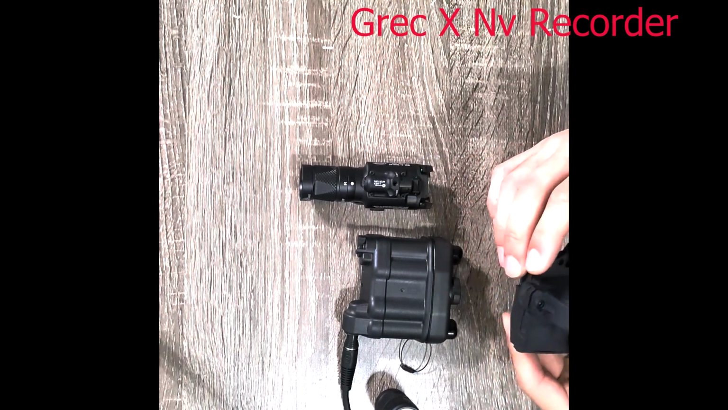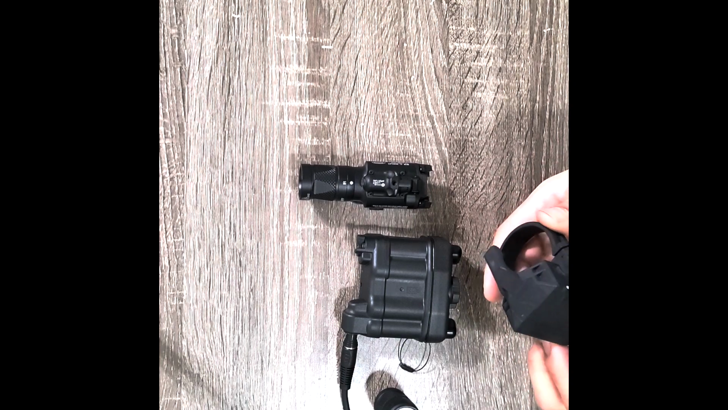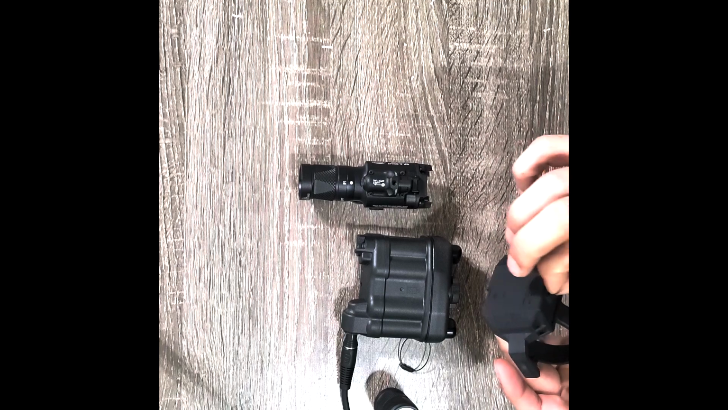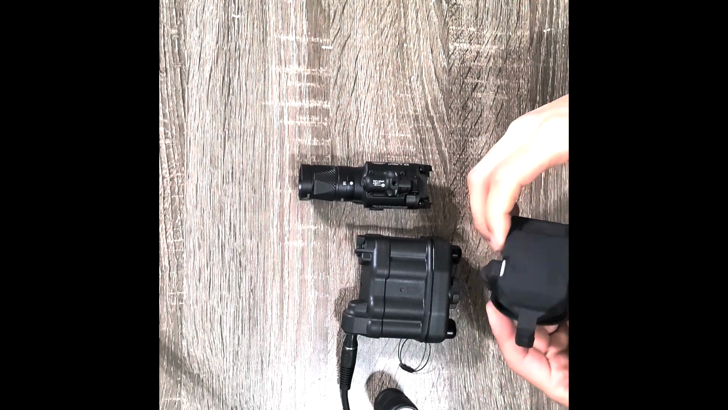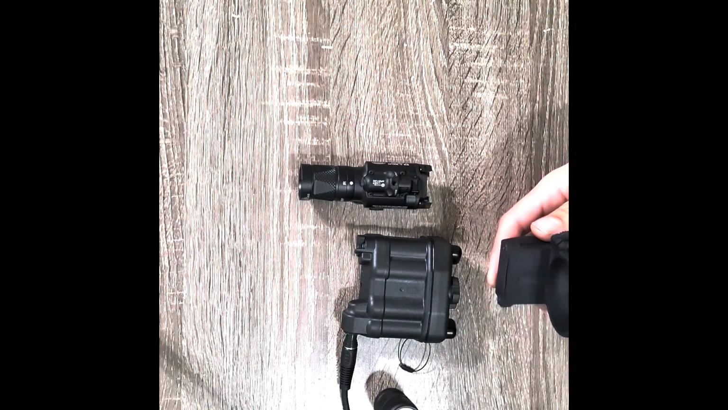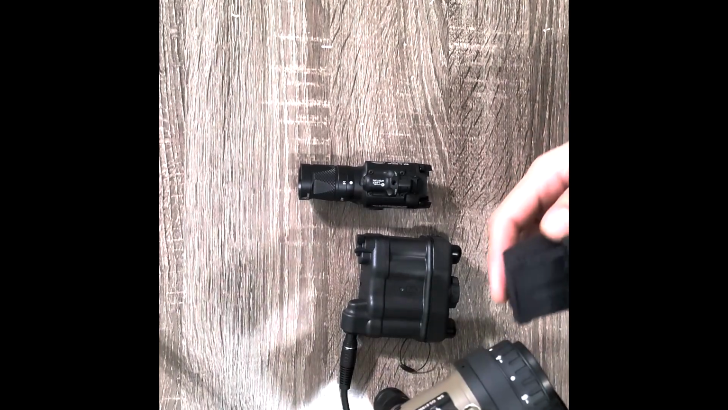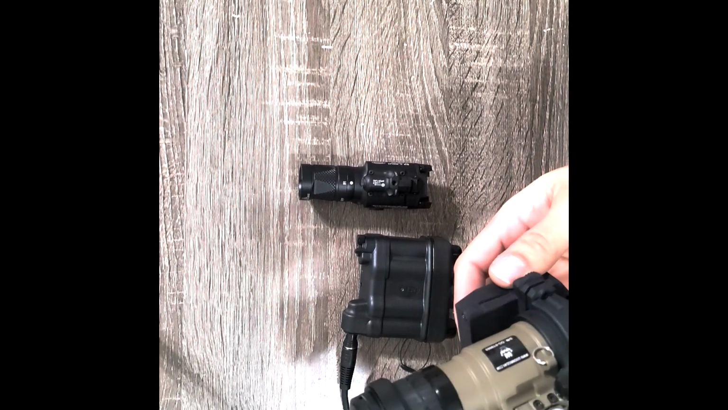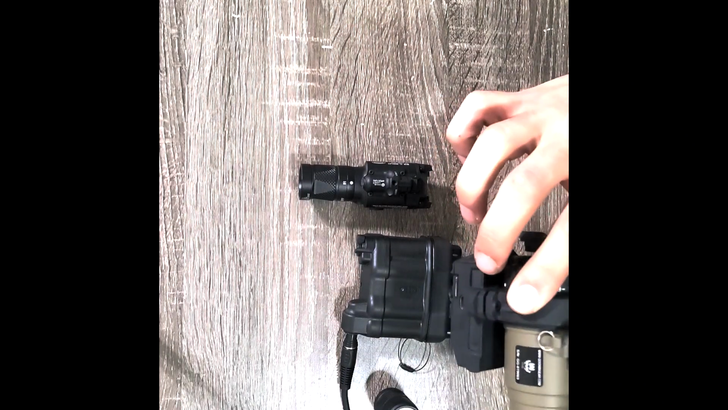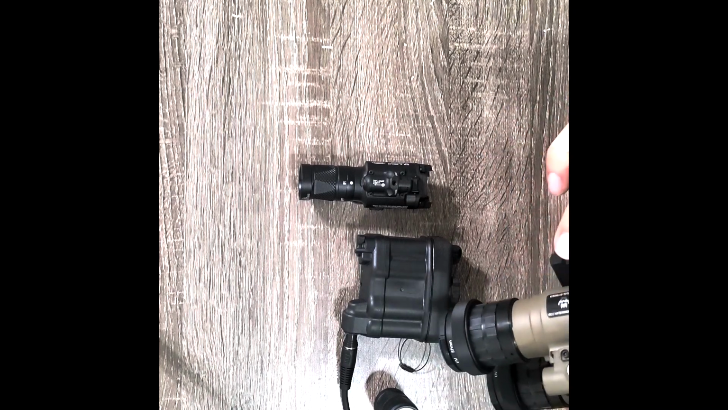Welcome back, everyone. Here we have the GrecX night vision recorder. Just wanted to show you guys real quick what I'm going to be recording on here and in the future through the nods. This little rig has worked really well for my testing purposes, and I think it'll do even better for night vision shooting and training. But anyway, you just place it on the back of the ocular lens.